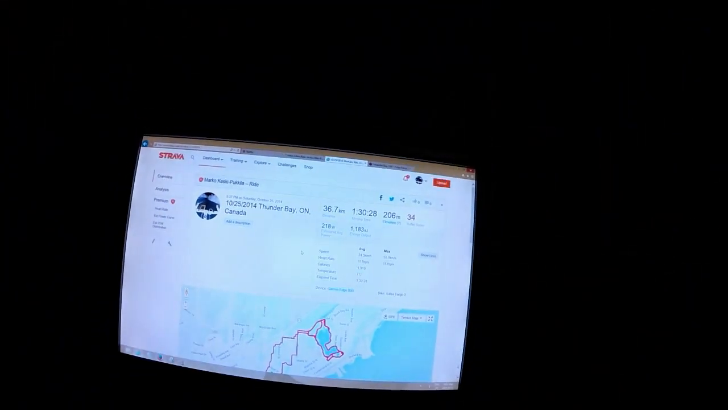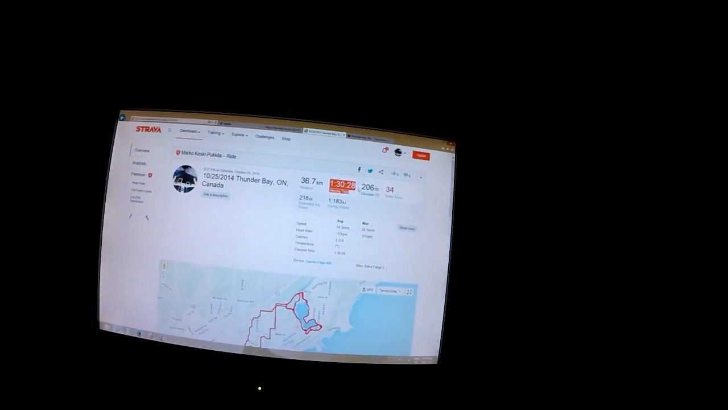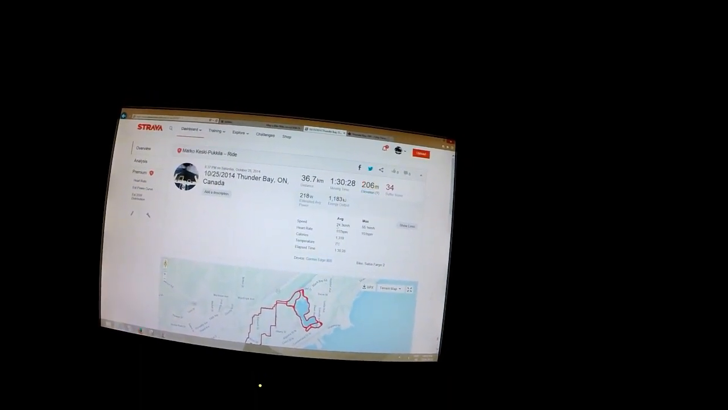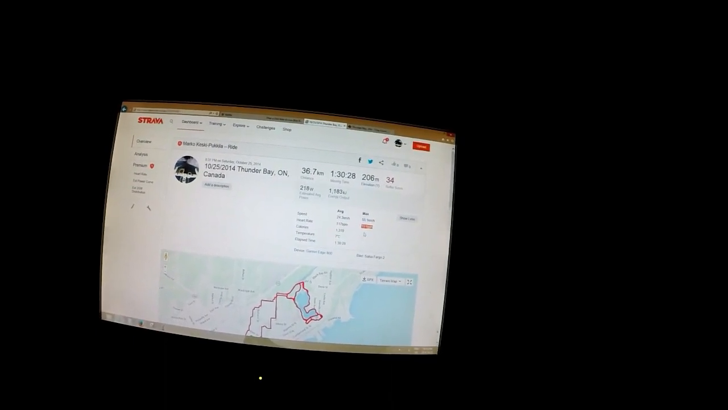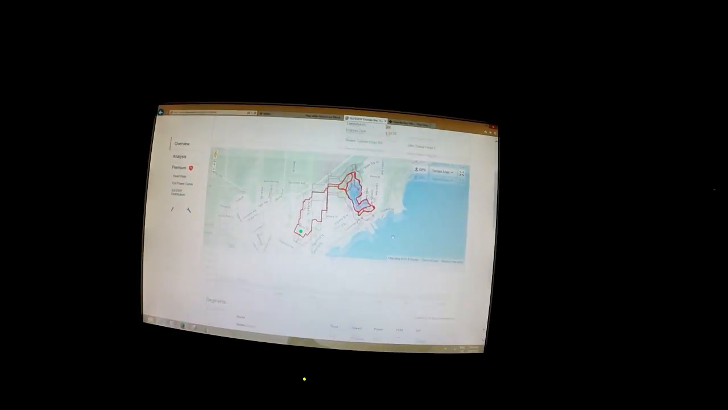So yeah, here's our ride on Strava. 36.7K, an hour 30 minutes, 206 meters of climbing. Average speed 24.3, maximum speed 55 kilometers an hour, average heart rate 117, maximum 151. Temperature outside right now is 7 Celsius. And there's our ride on the map. These are all the segments.